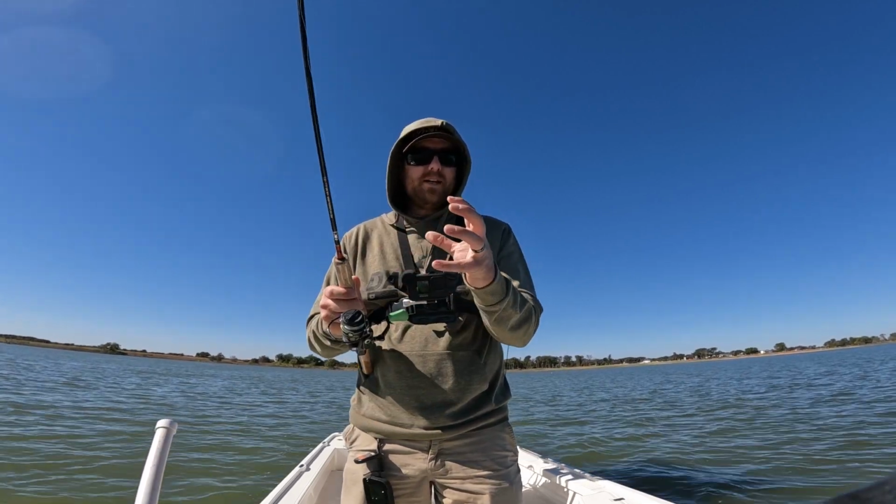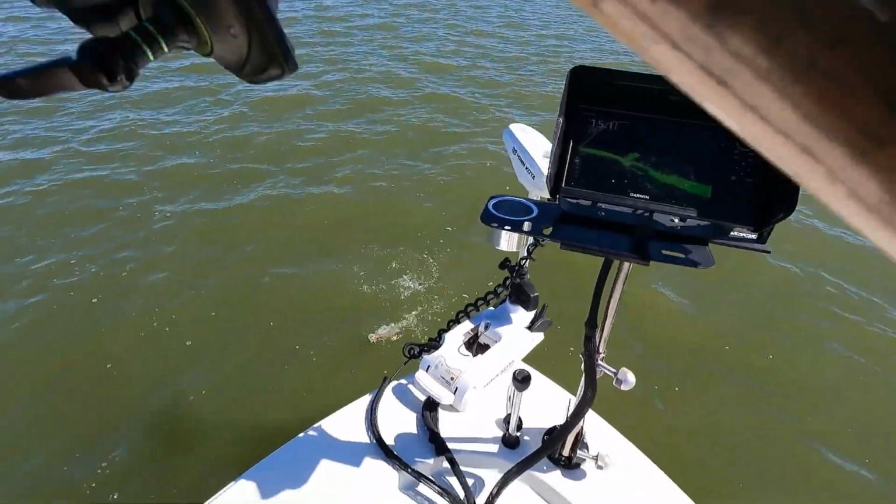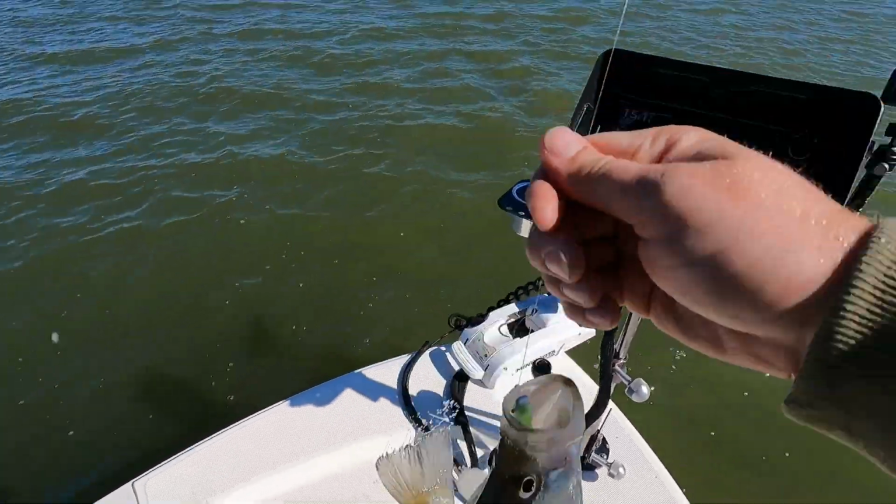I love when they're grouped like this, just on the bottom. There we go. Oh yeah. See, guys? See, these bigger fish, they're starting to push off. They're not exactly off yet. That's a legal keeper. That's a nice fish right there.